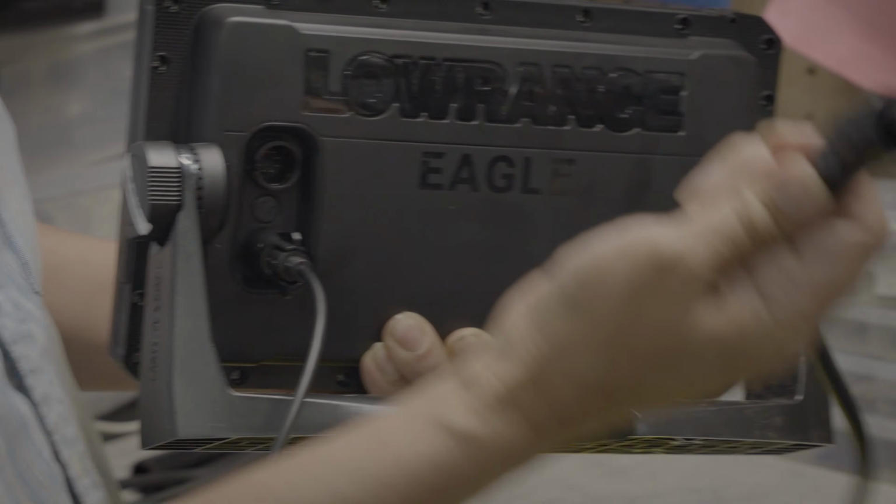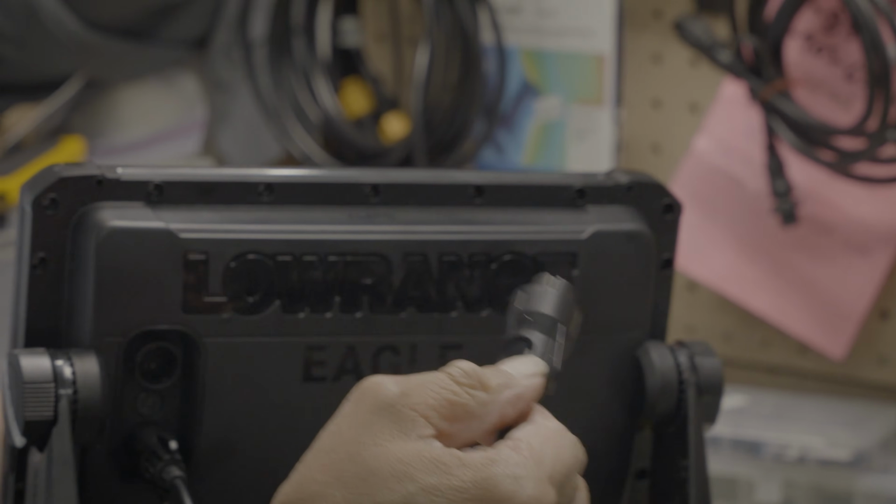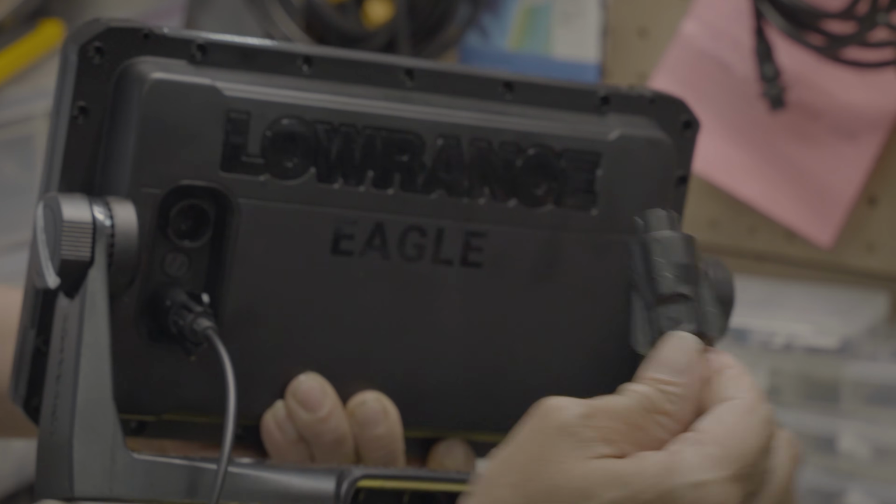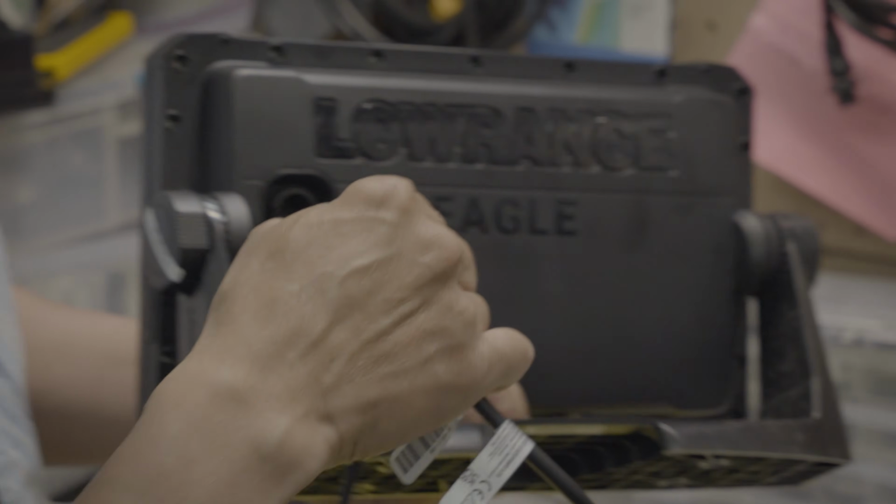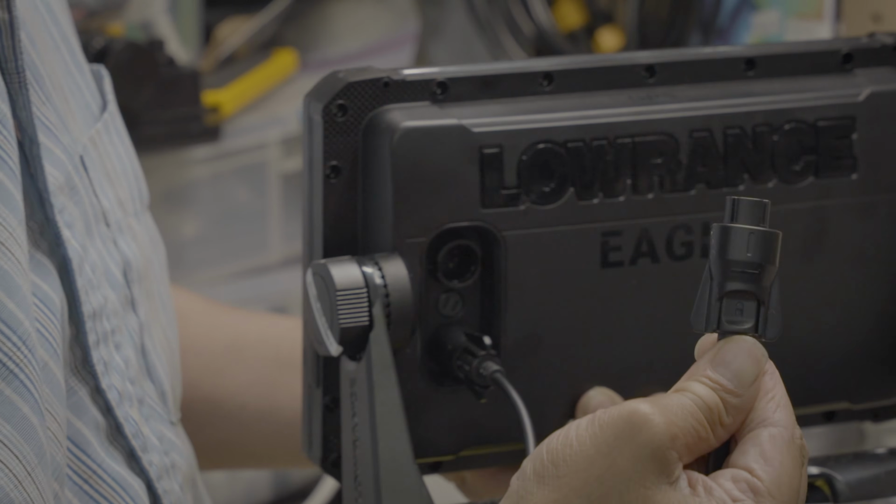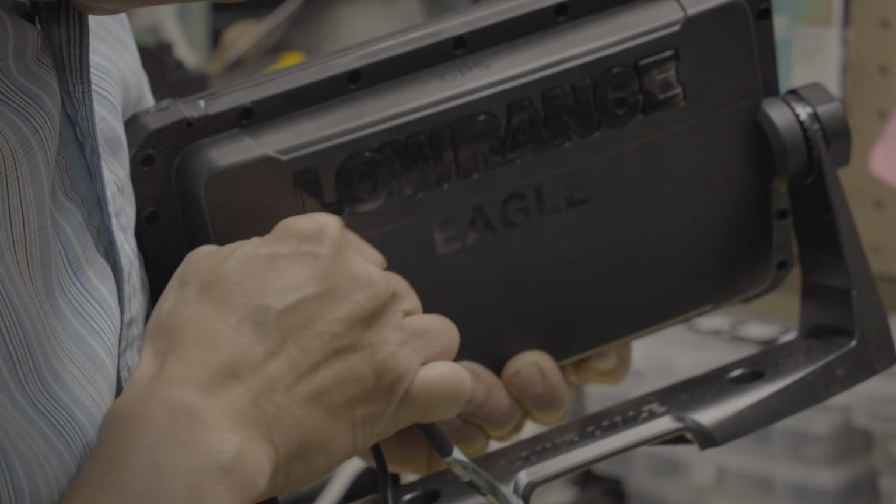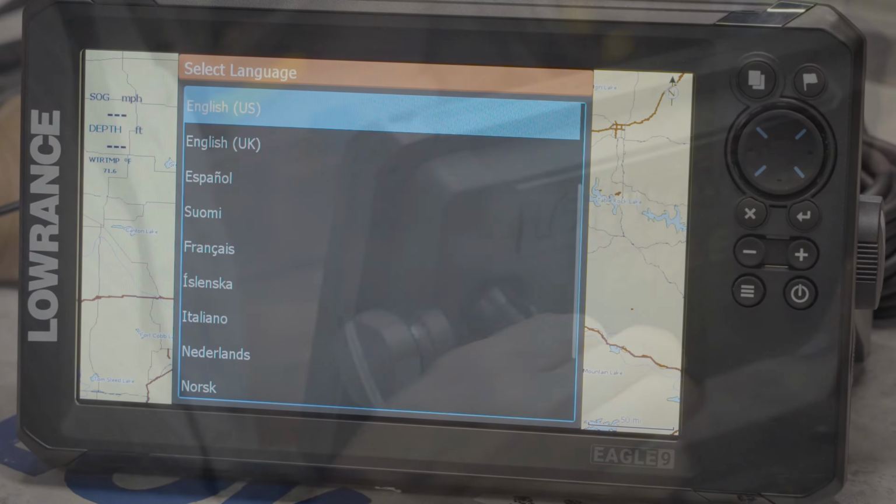We take the transducer. Same thing. We snap this plastic clip onto the transducer wire. We line up the tabs. The tabs are at the top. Push it in, it locks into position, and you can't pull it out.